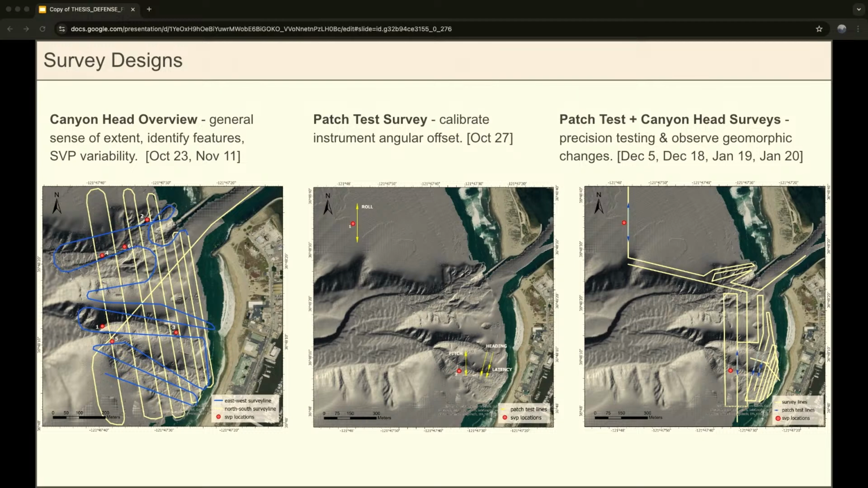And then the second design was just this patch test survey, which is necessary to account for any slight misalignments in the mounting of your instruments relative to each other. And that consisted of these 4 lines that were surveyed at different orientations and different speeds and over different features, just as was necessary to complete those calibrations. And then finally, we have the patch test and canyon head surveys, and those were conducted. There was 4 of those, and basically that's the combination of getting good patch test data and also getting snapshots of the canyon head's geomorphology at that time.